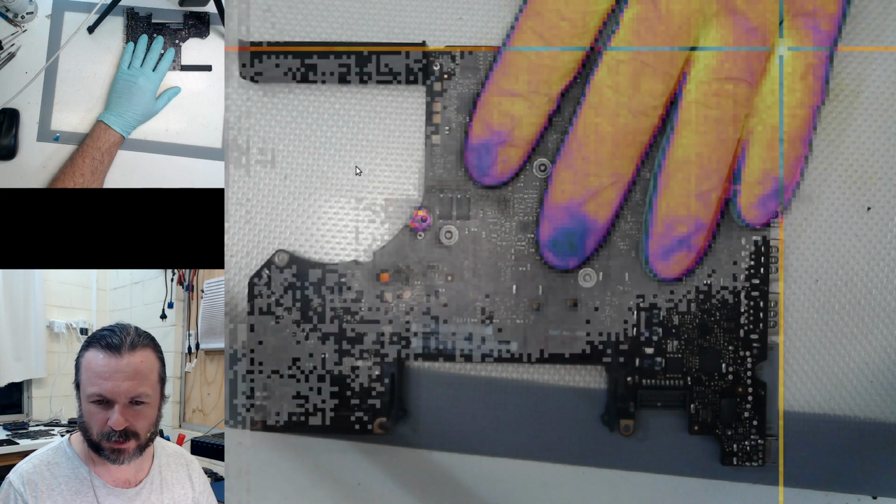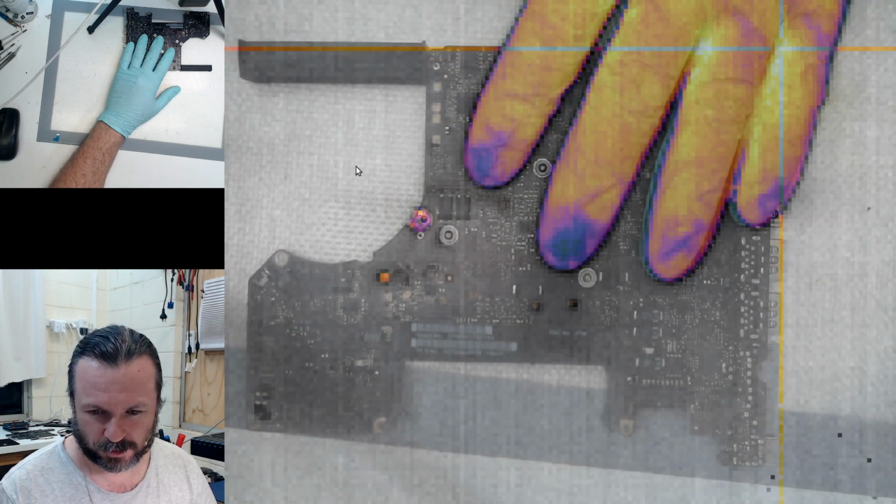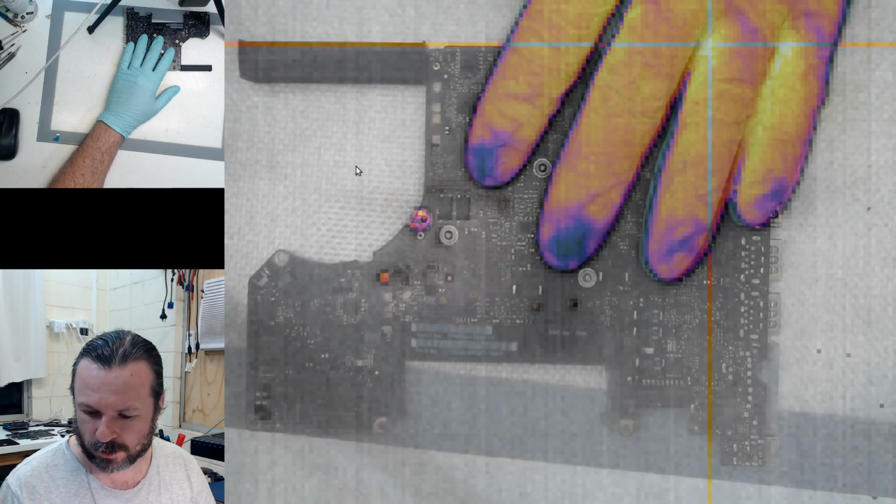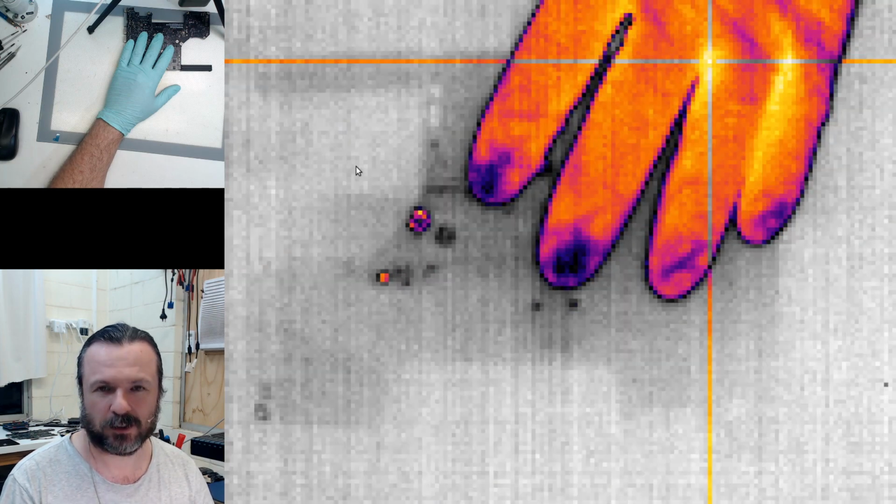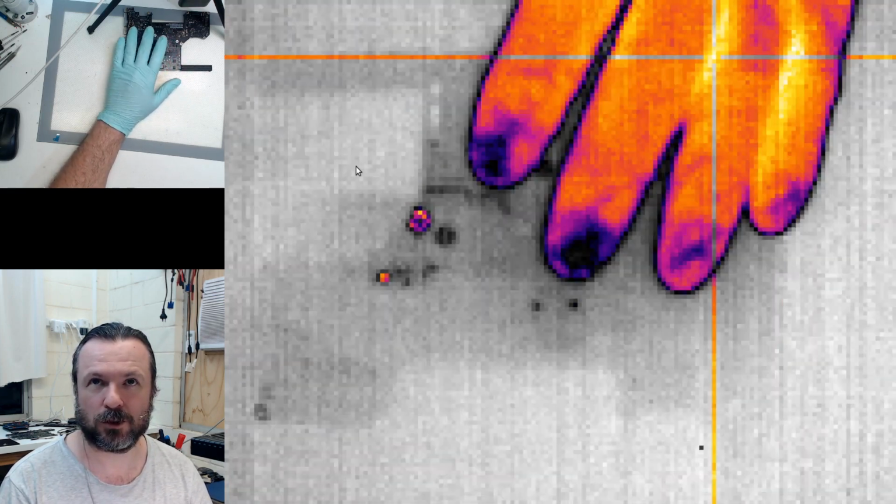So if I let it keep going, eventually this will become fully saturated with all the noise of the infrared sensor. I can also change the opacity, or the alpha level, of the... that is not the right key for that. What do I use? Oh yeah. So that's full alpha, so we're seeing absolutely nothing of the visual image.